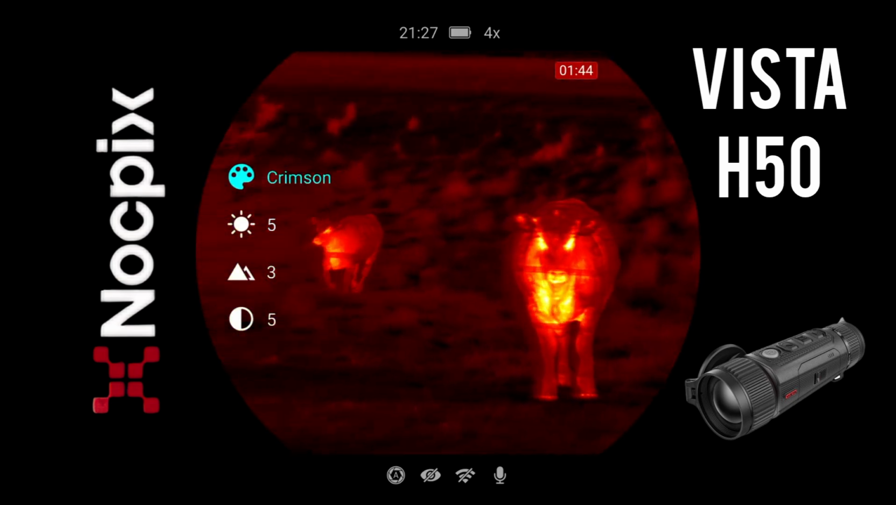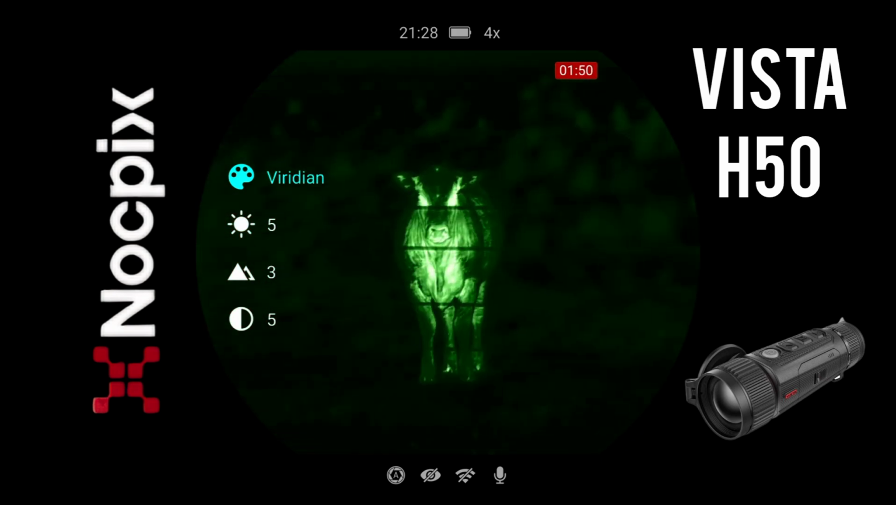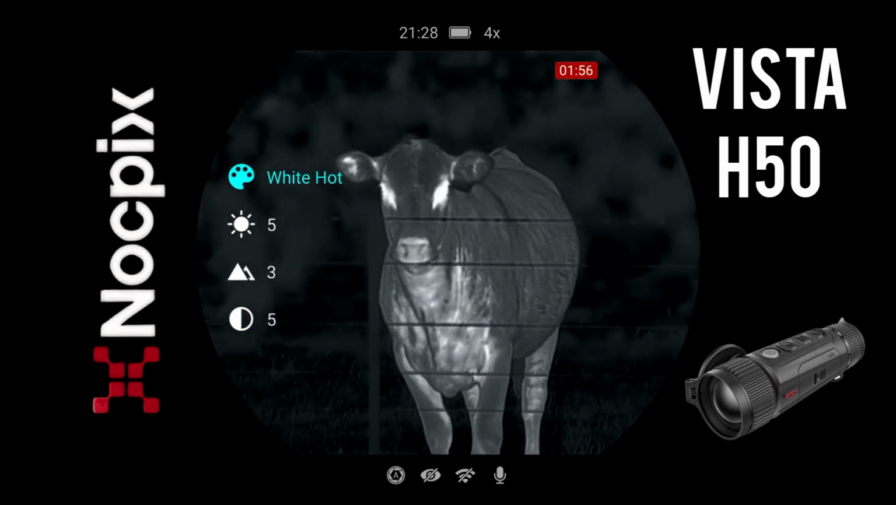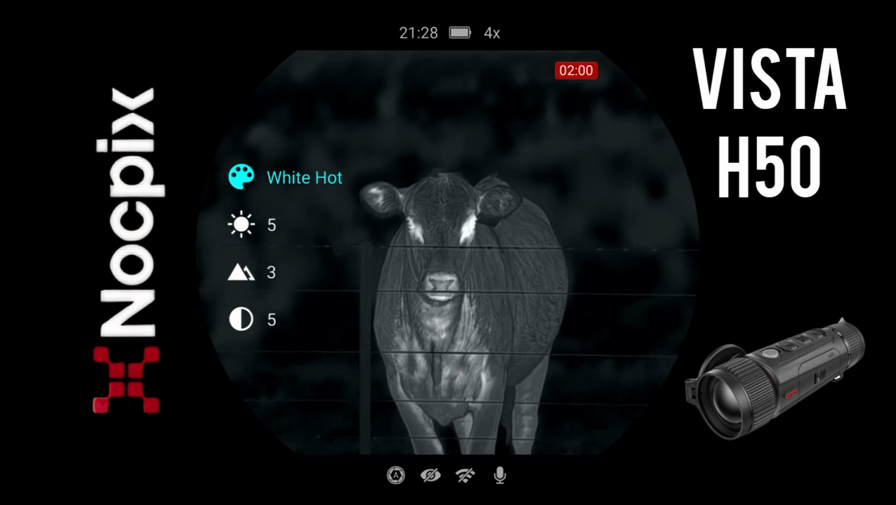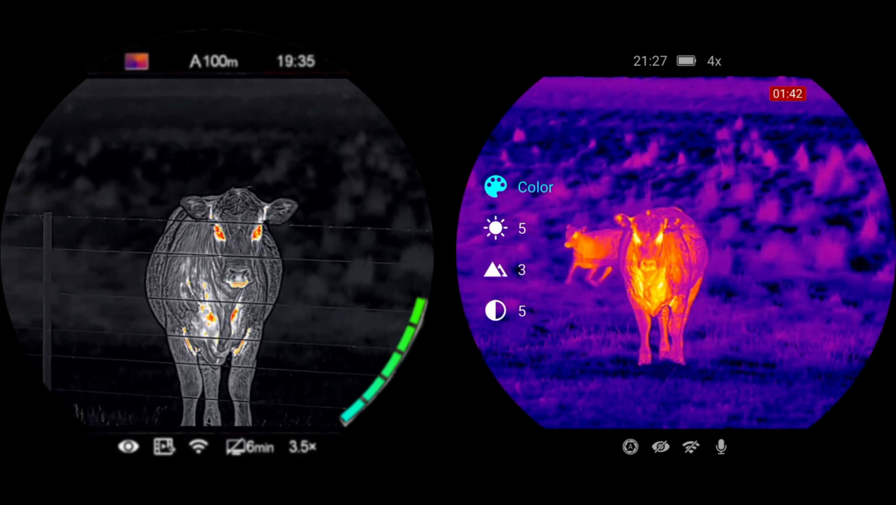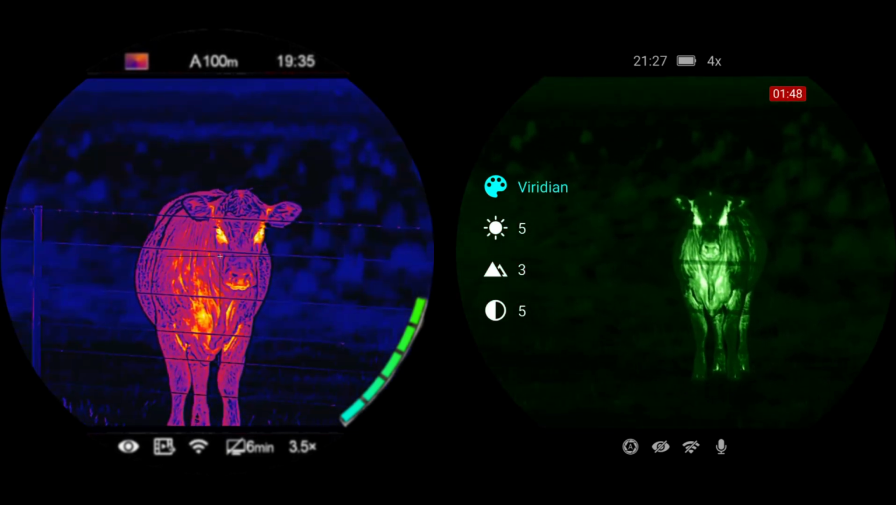Colour. Crimson. Already in, that cow's come a bit closer. Yep, there we go, focused. And violet. I think I'm just going to try running it on white hot. Ooh, it's a lot closer. Oh wow, you can see the eye really well in this. For anyone wondering, the rifle is completely safe, but I just thought this might be a good side-by-side comparison of the